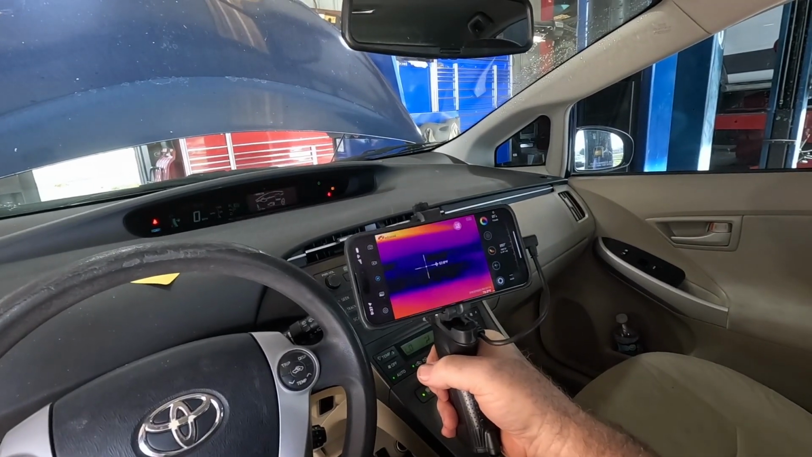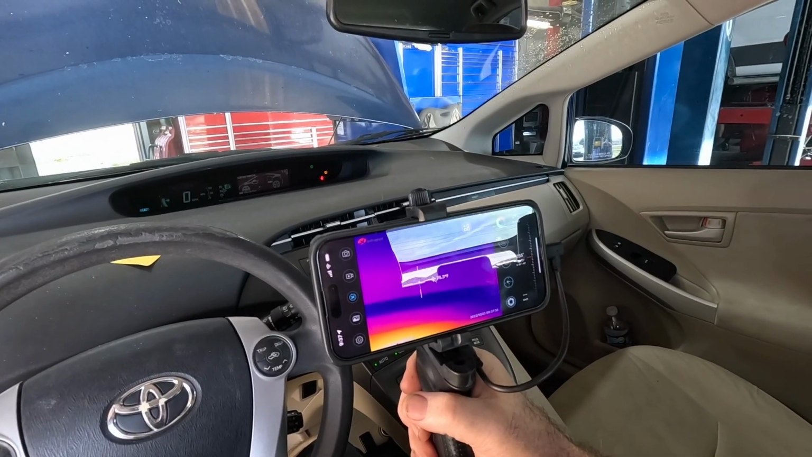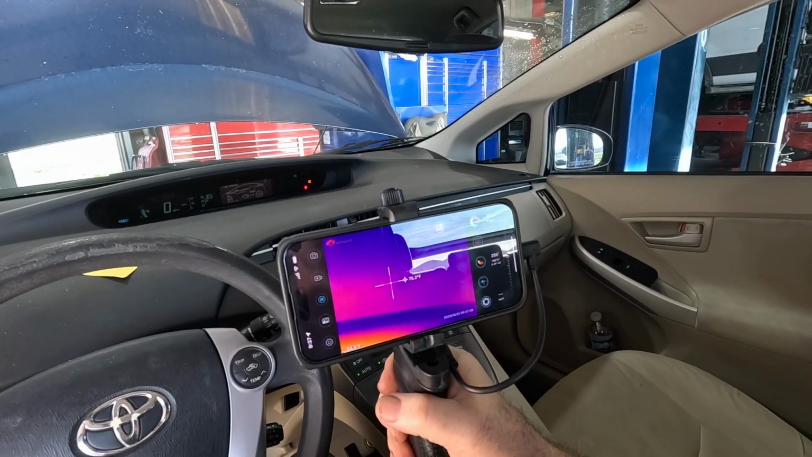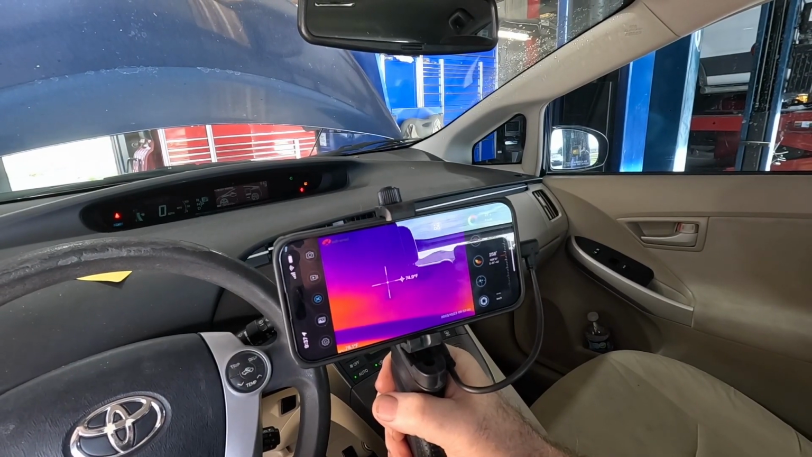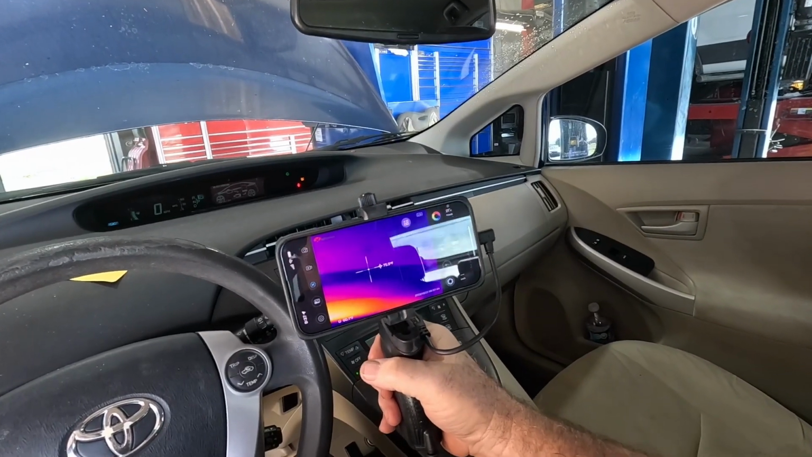We'll use it on a couple more things. I wish it went down to 1x. I'll have to see if I can figure that out some more. I can go higher, up to 15x, because that's what the camera in my phone does, but it won't go below 2x, which is kind of strange. That would be the starting point.